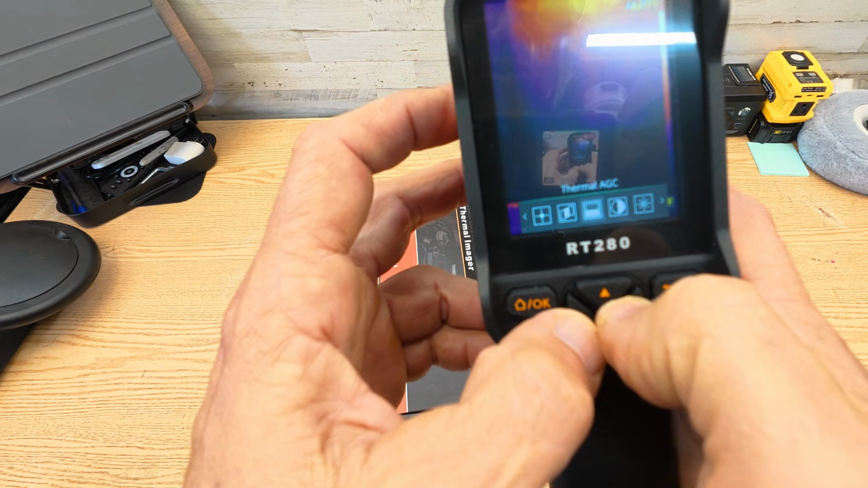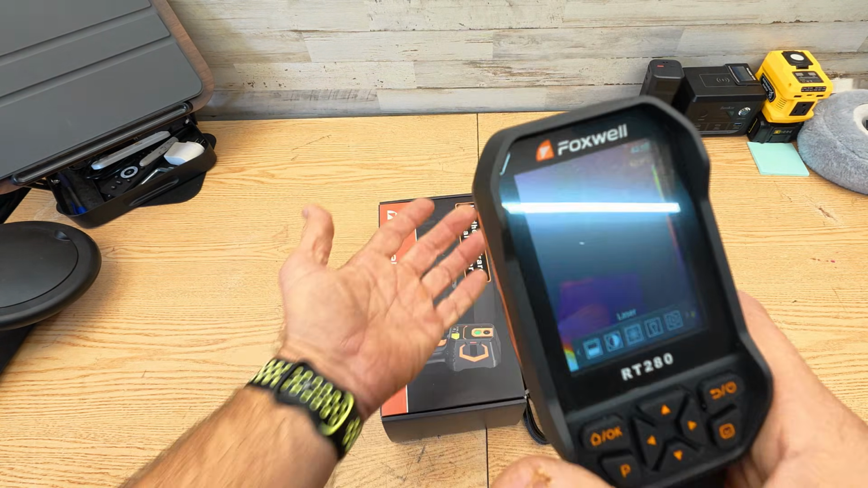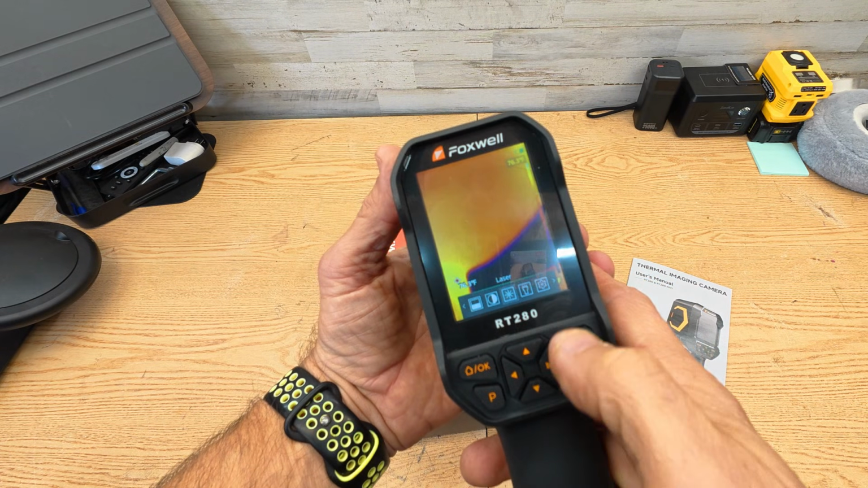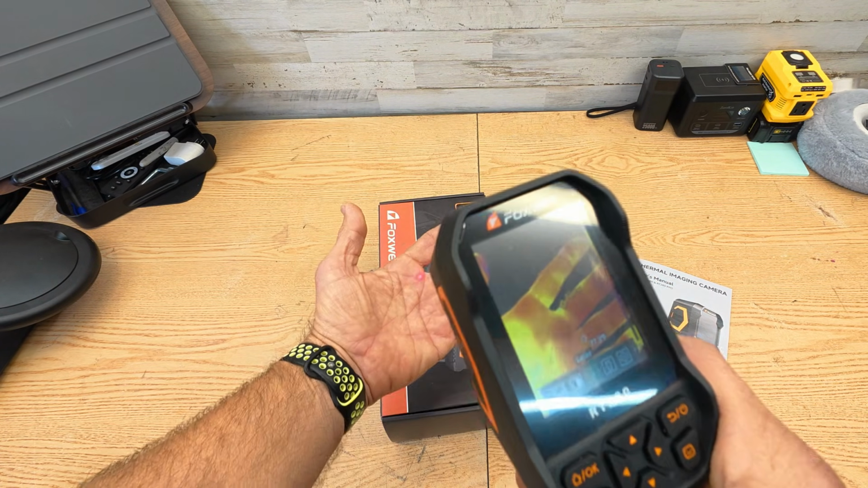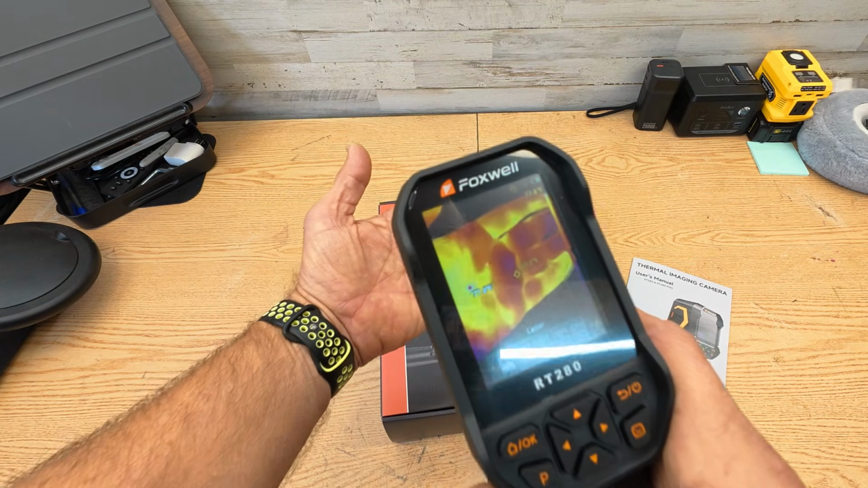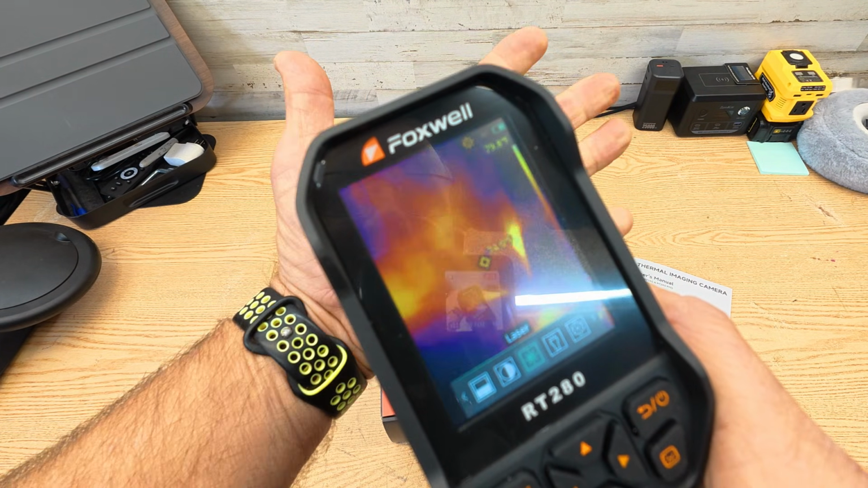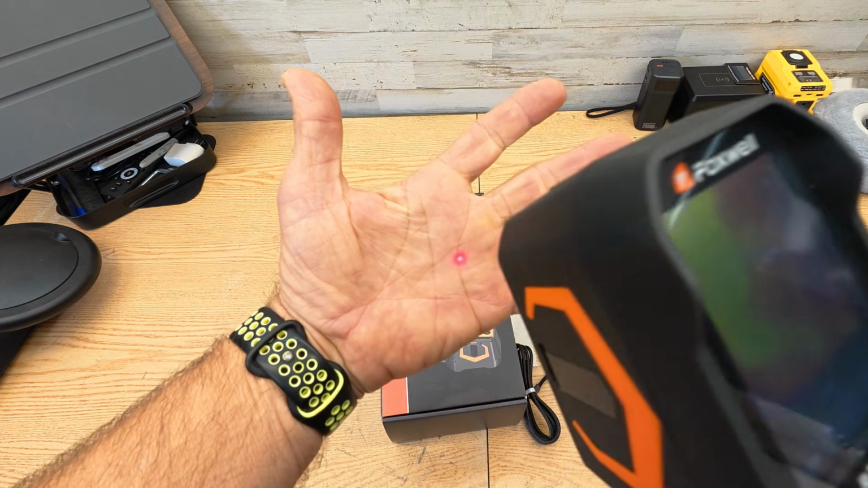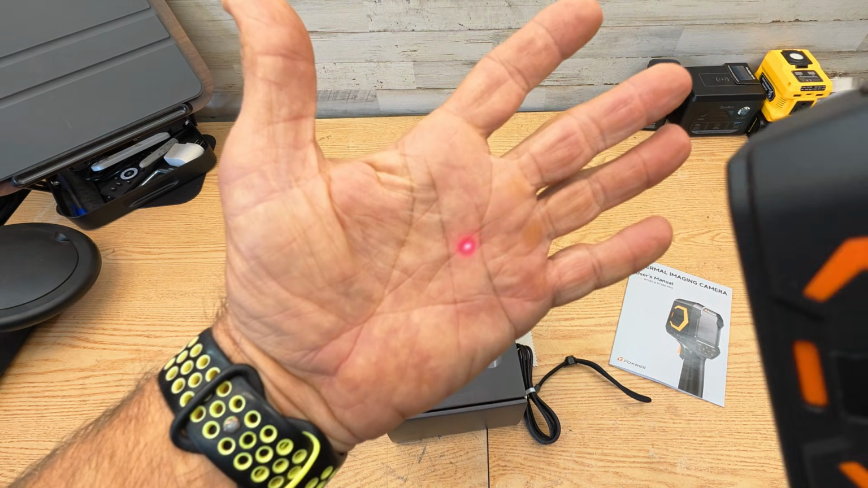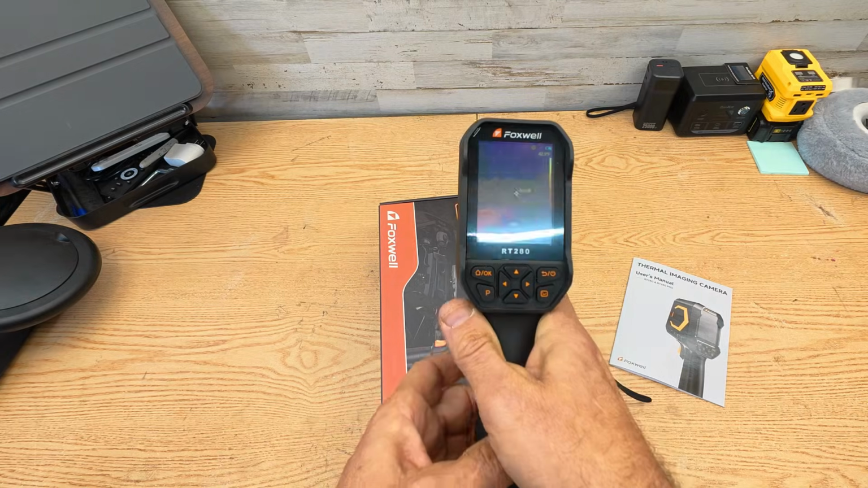You can scroll through different types, the saturation. If you want to do a laser, I don't know how well you can see that. Let's hit OK on that. You guys see where the laser light is? That shows you exactly where everything is. You can see my hand right there. There's the laser. You guys see how the laser works? That just helps with pointing it. So it's basically a laser thermometer too.